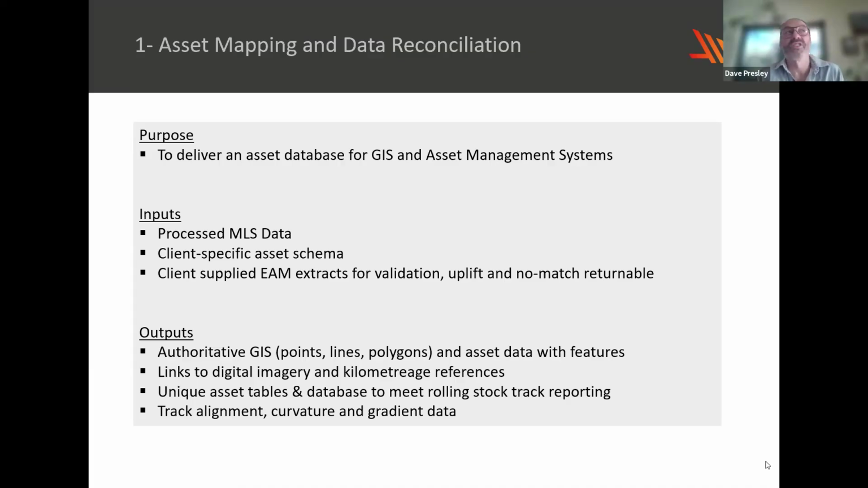And occasionally customers switch from one asset system to another, from Ellipse to Maximo, from SAP to Oracle, or from one GIS to another, such as Esri. So at the moment, KiwiRail has embarked on this MLS survey to help build up its GIS and its Maximo asset database. The inputs, of course, are an MLS survey with a client-specific asset schema, which says which assets need to be extracted from the point cloud.